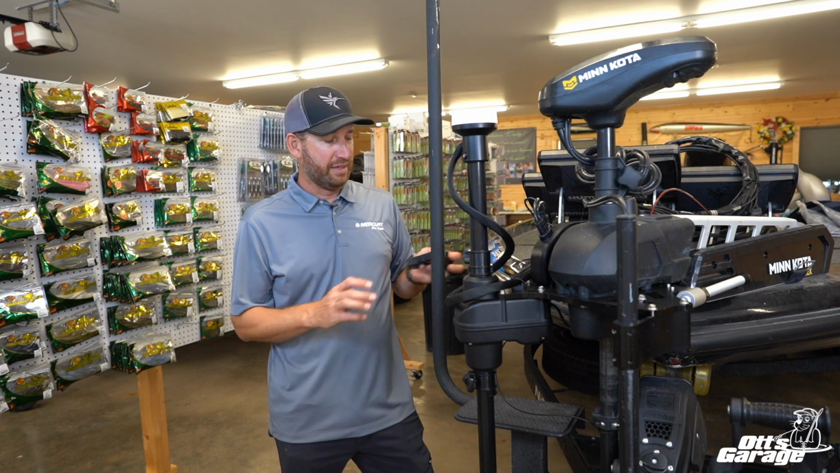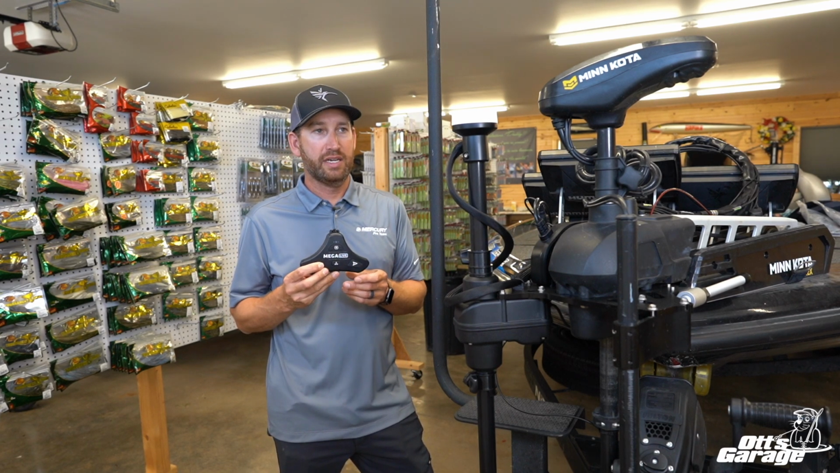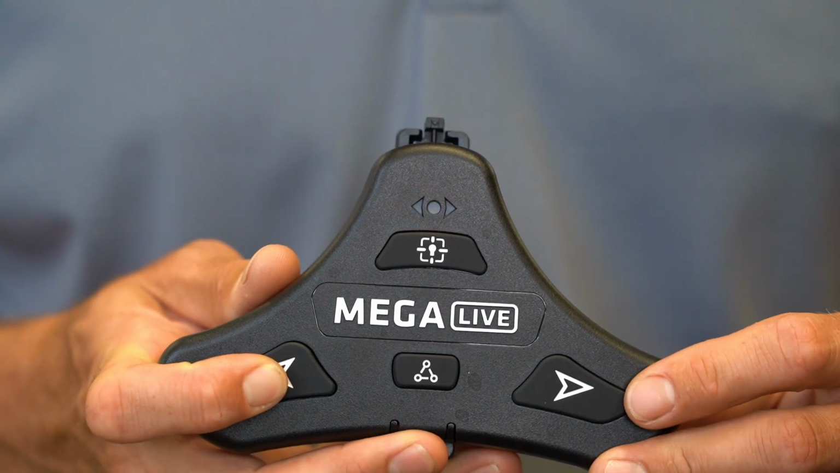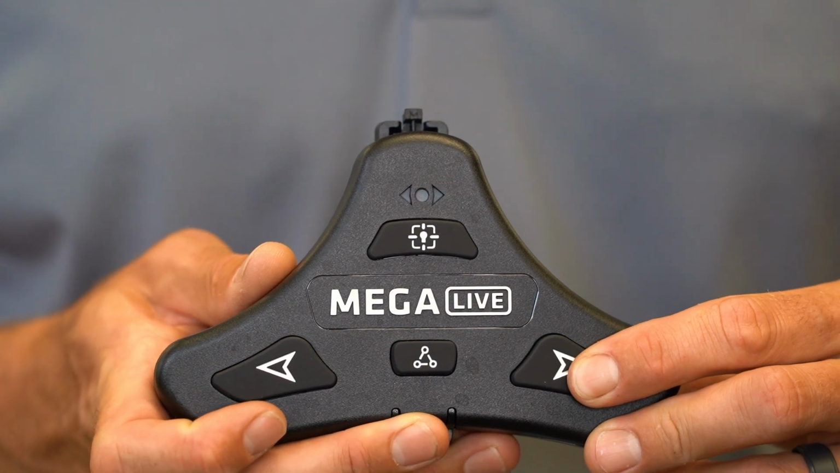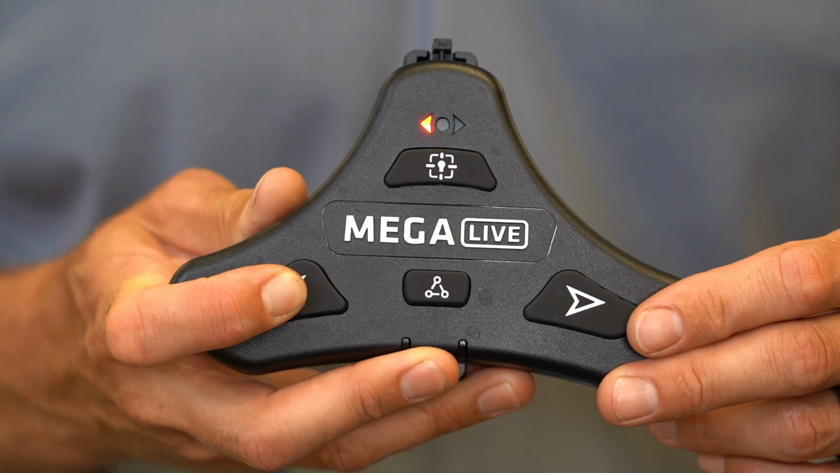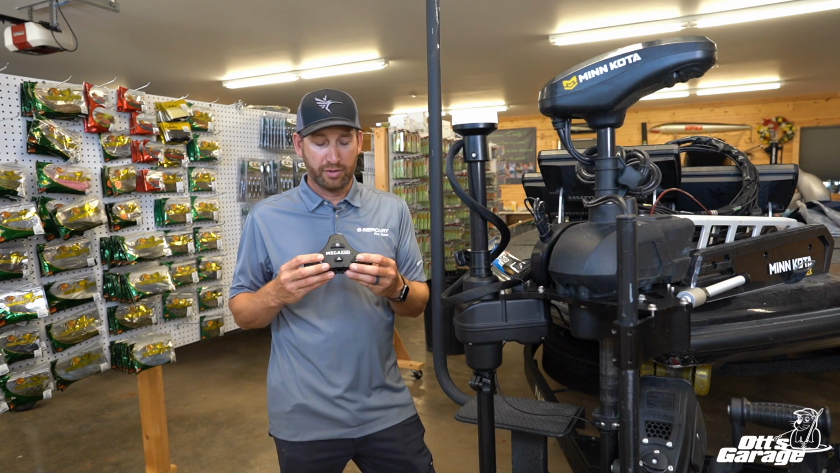But the last couple things on this foot pedal, it's got just the standard buttons here to turn that, and so you can work that independently. If you pull up and you spot lock on something, you've looked at something, and you just want to scan around the area and look at different stuff around the boat, you're able to do that just with those buttons turning each way.